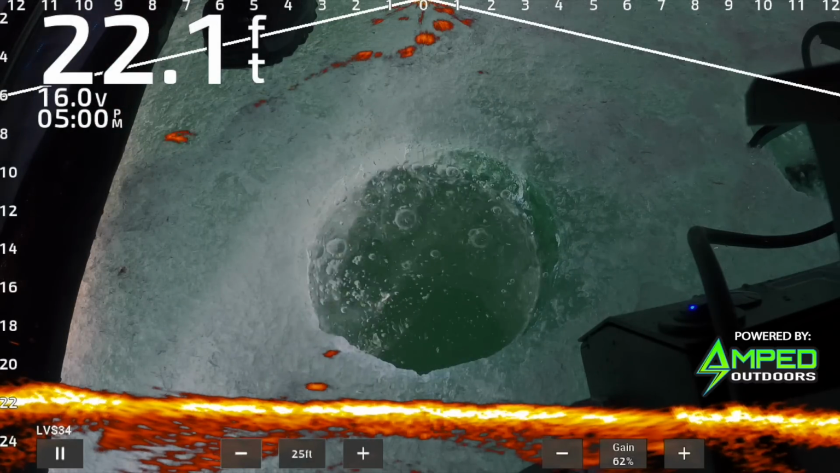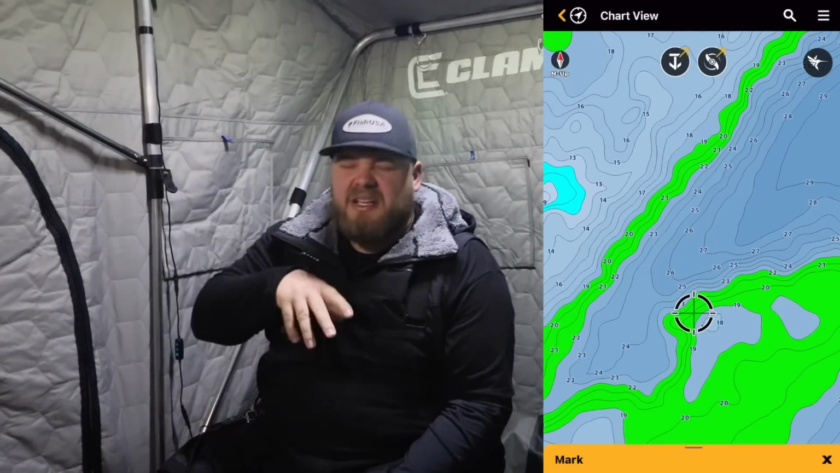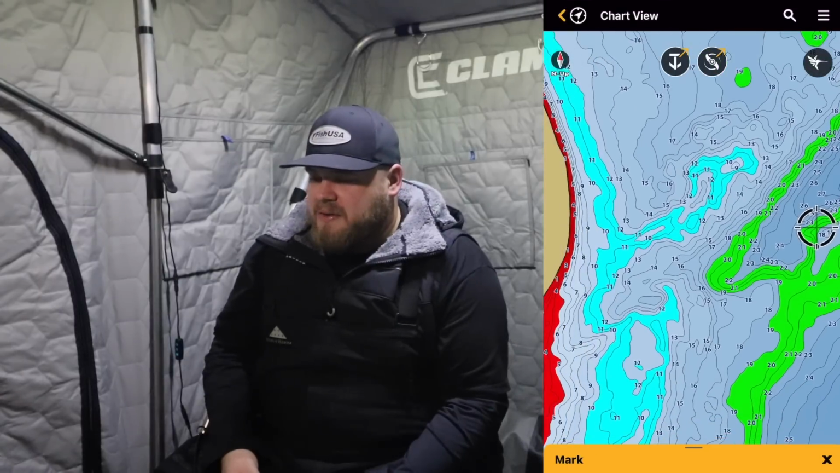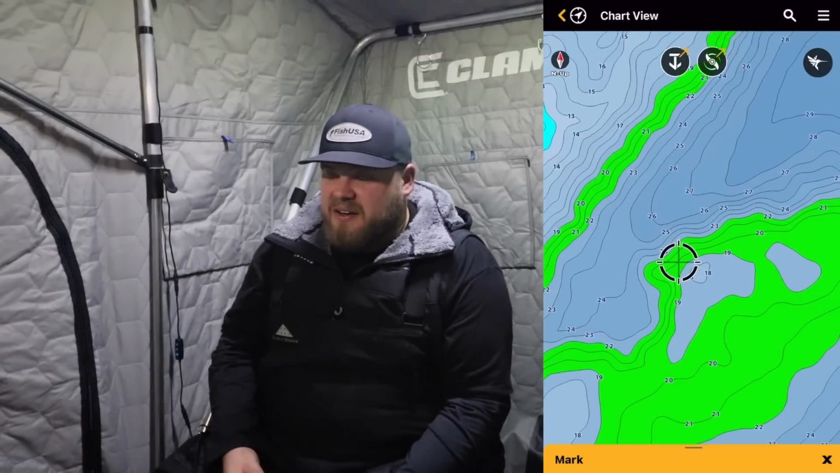So right now, we're still set up on shoreline structure out here. I'm in 22-ish feet of water. Kind of a little hard spot. I wouldn't necessarily call it a hump because it's still connected to shoreline structure, kind of a little finger that jogs out. But there's no weeds near me, and I'm in 22 feet, and they are crushing this Rippin Rap.